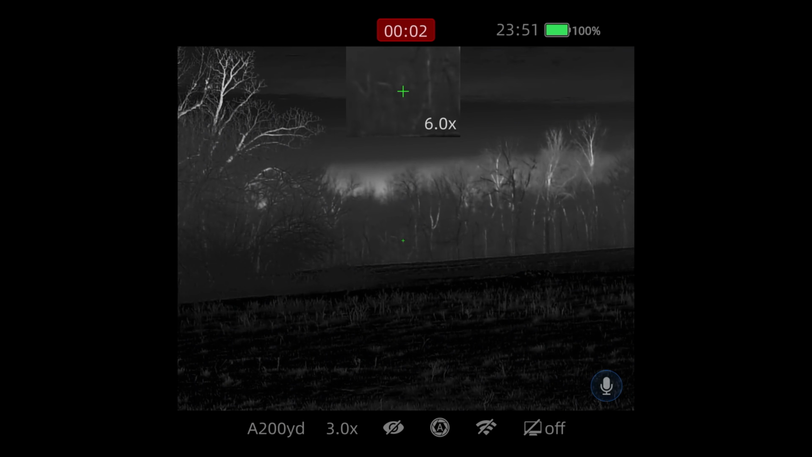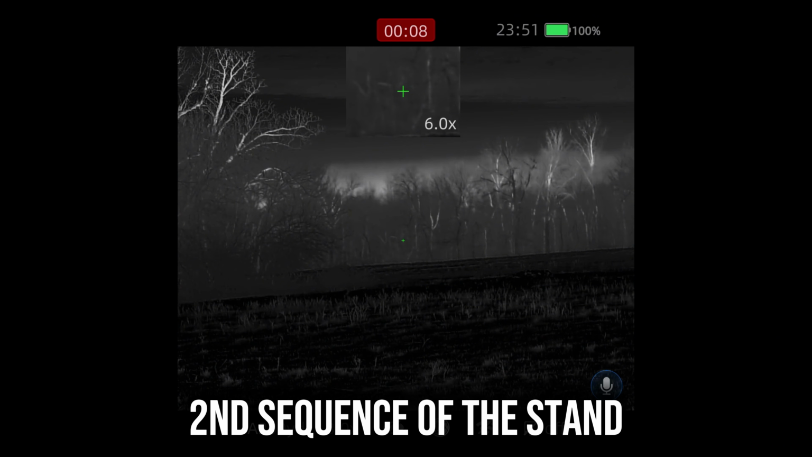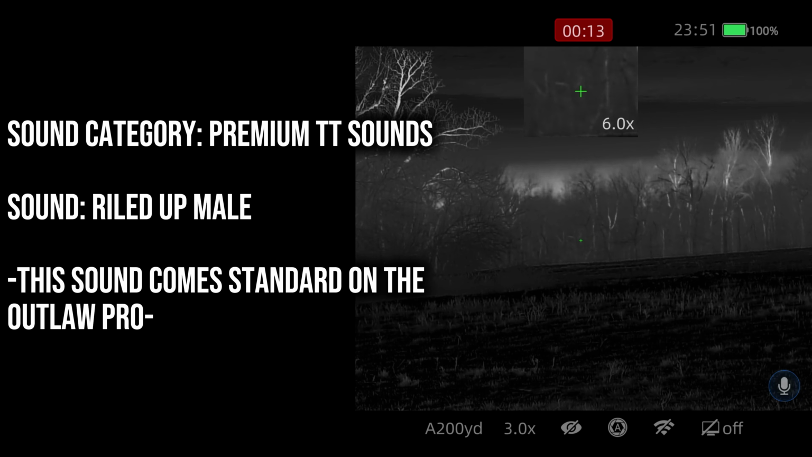Okay guys, so it's been about a minute, maybe two, of silence. Going to try a little Tony Tebby riled up male. This is a preloaded sound on the ICOTEC call.